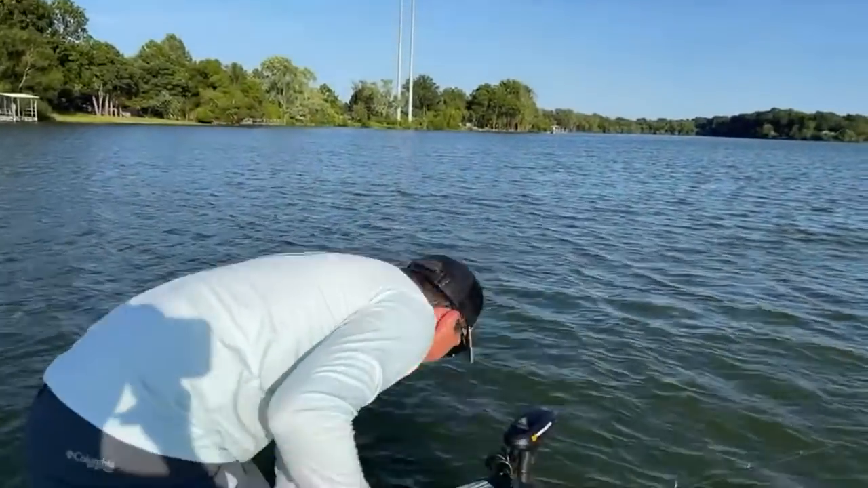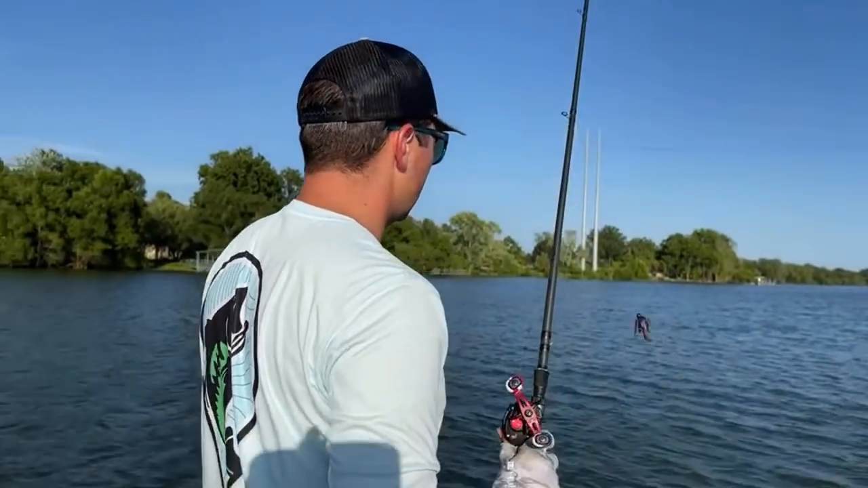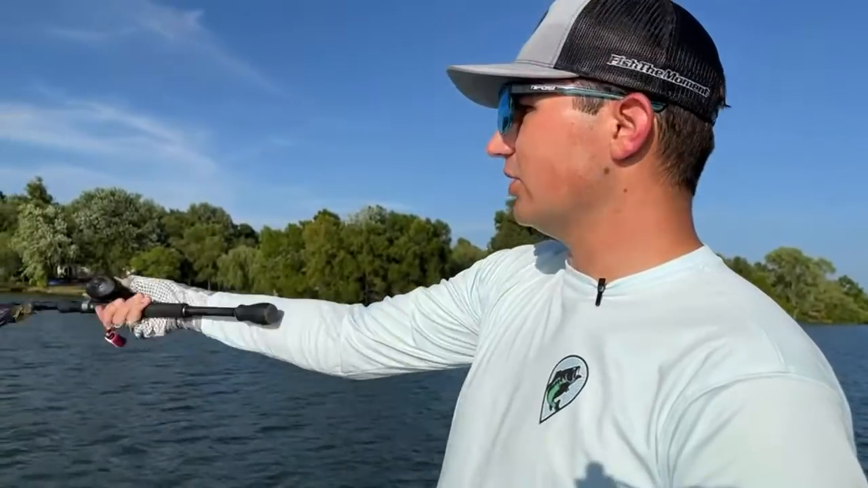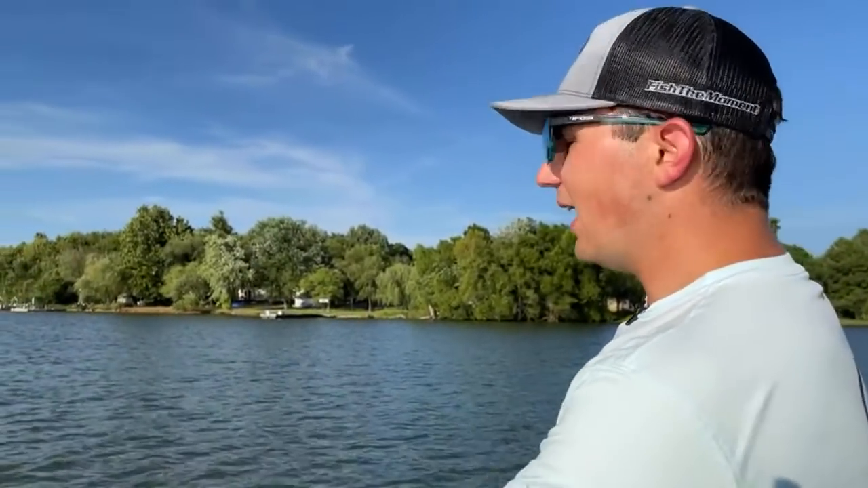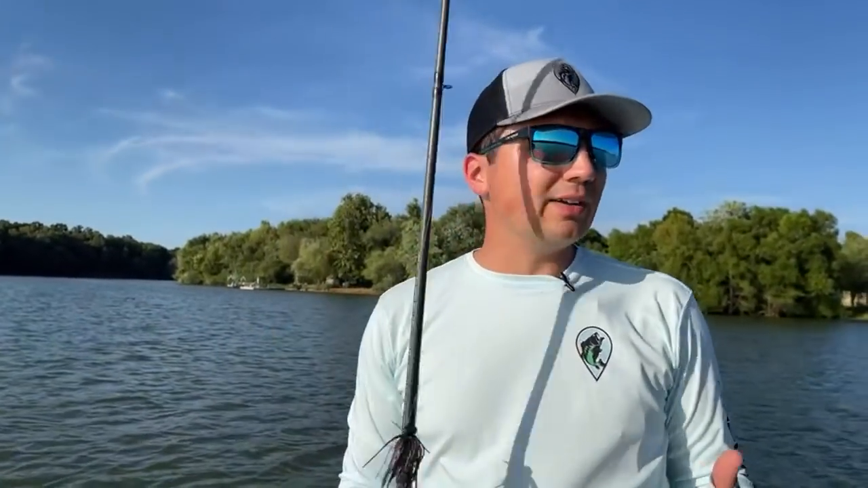So let's get rolling. We're going to try to find another spot. There's a bunch of stuff out here, but there's so much going on. There's like road beds and there's everything going on. This is a very complex area. Basically, there's just rock and road and everything in this whole area. And it's a little bit intimidating when I'm trying to find fish quickly.